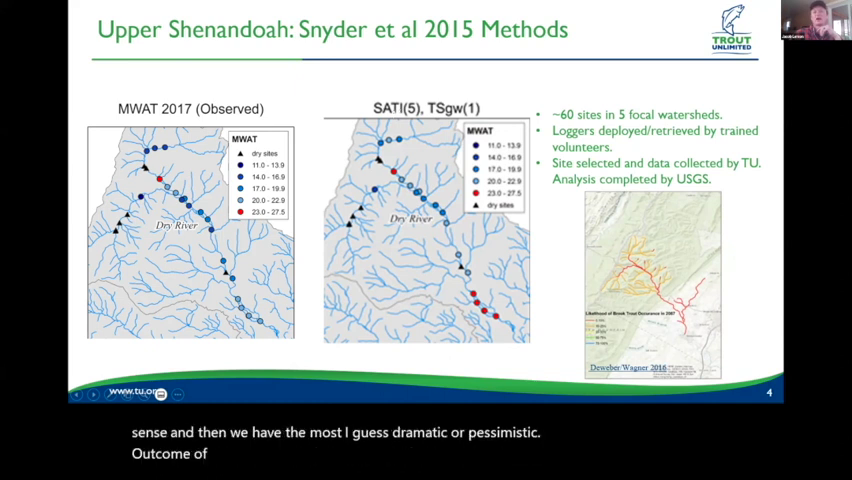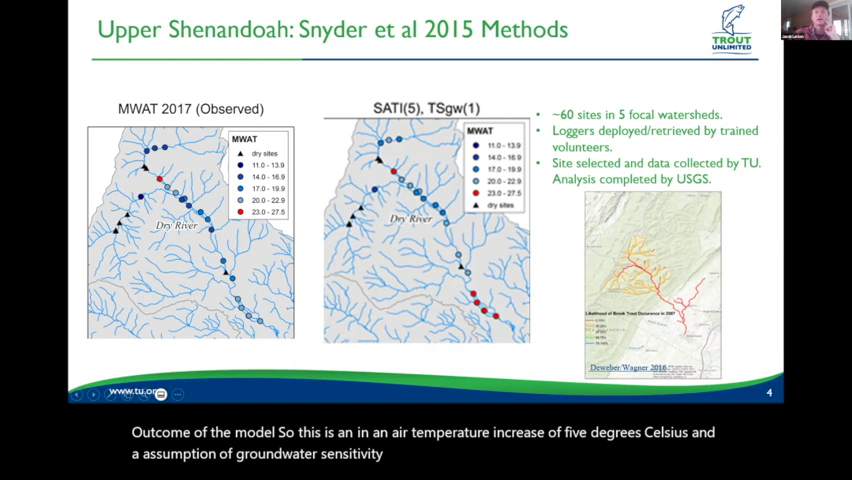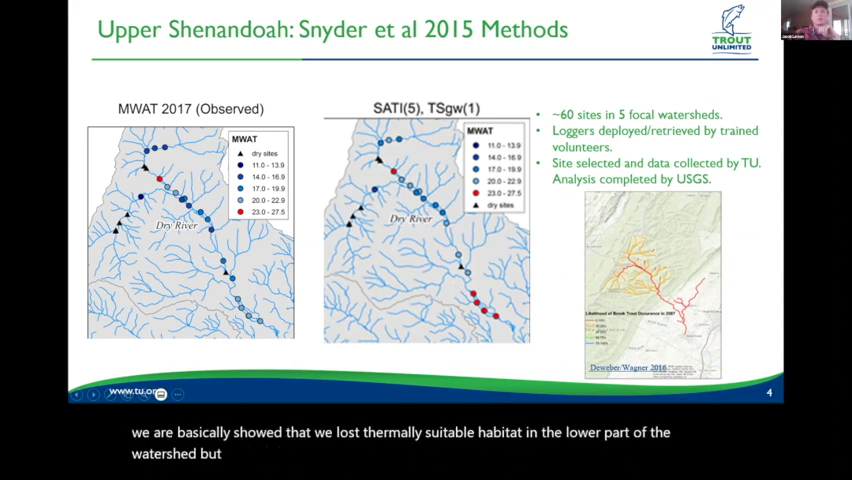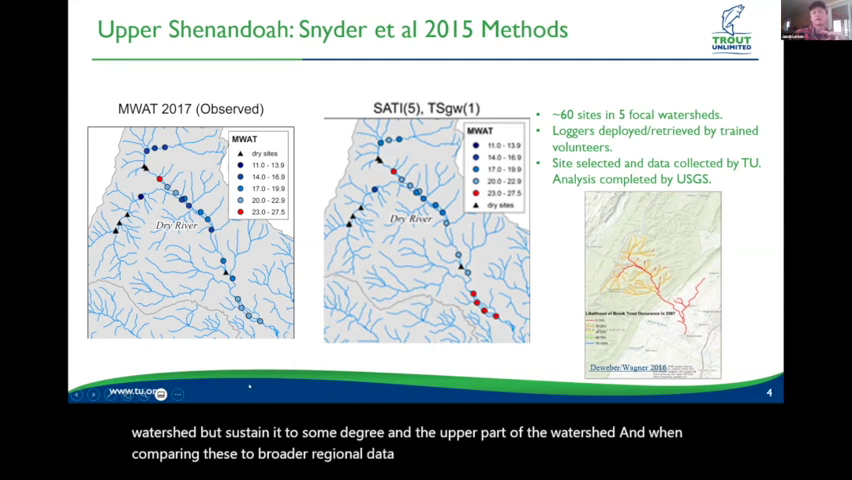And then we have the most, I guess, dramatic or pessimistic outcome of the model. So this is an air temperature increase of 5 degrees Celsius and an assumption of high groundwater sensitivity. And in this case, we basically showed that we lost thermally suitable habitat in the lower part of the watershed, but sustained it to some degree in the upper part of the watershed. And when comparing these to broader regional data sets, in this case particularly, regional data sets were much more pessimistic about the likelihood of brook trout persisting in the system.